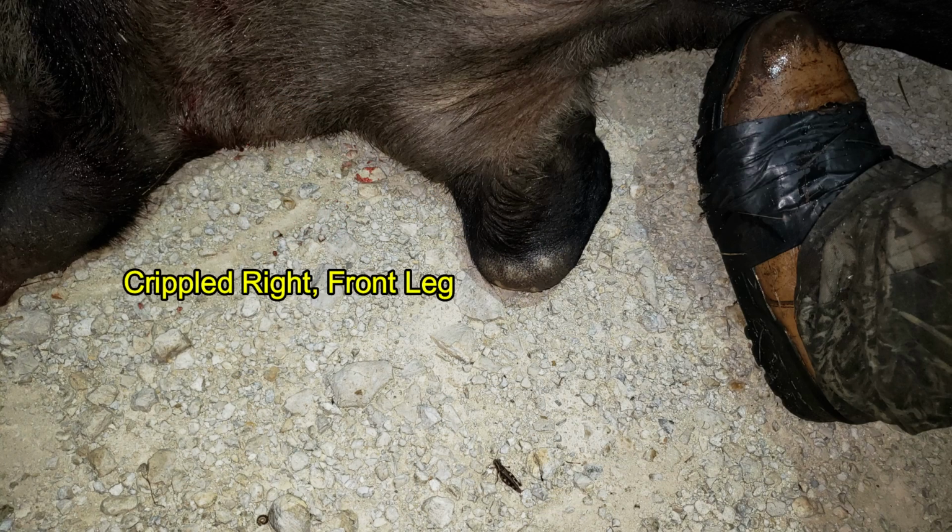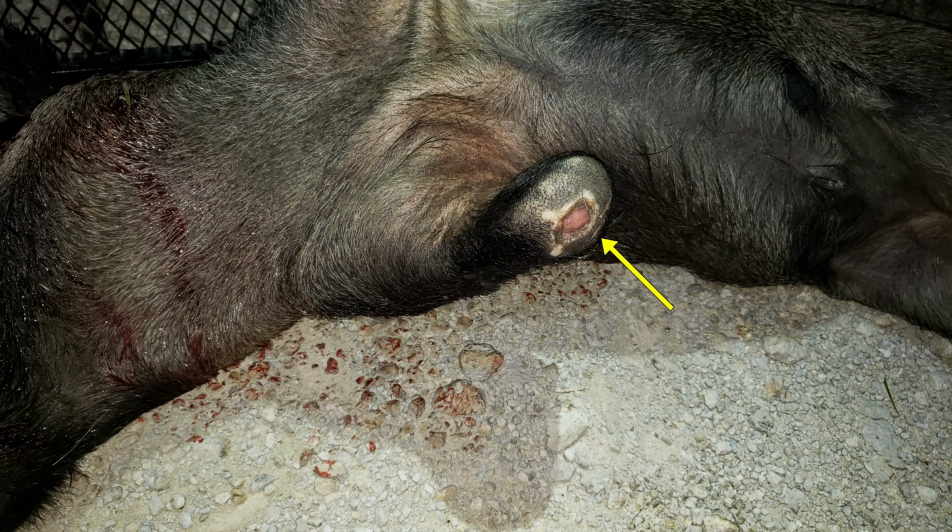And the double headshot did some significant damage. This hog also happened to be crippled. Its right front leg was folded under, frozen in position, and it actually had worn through the skin.